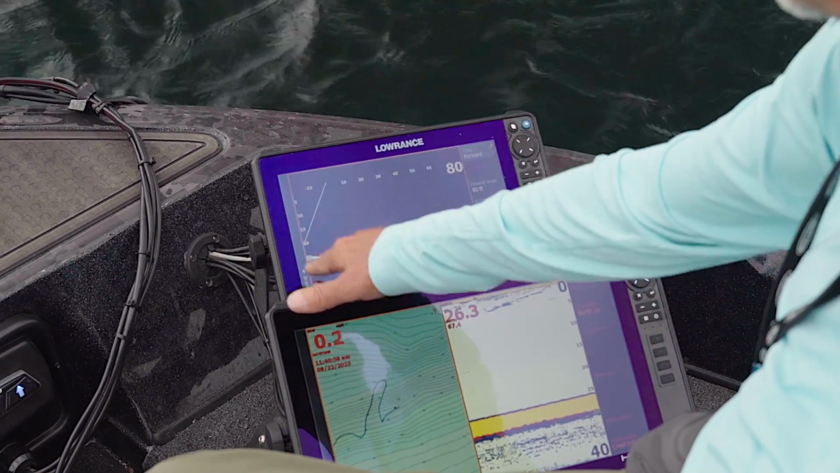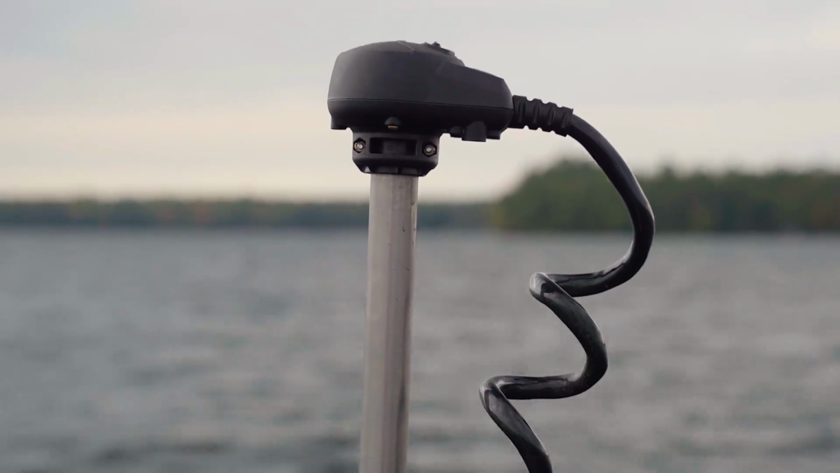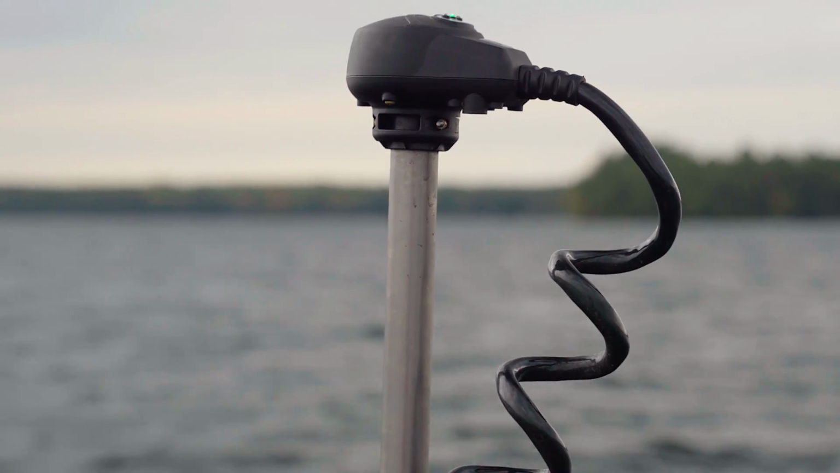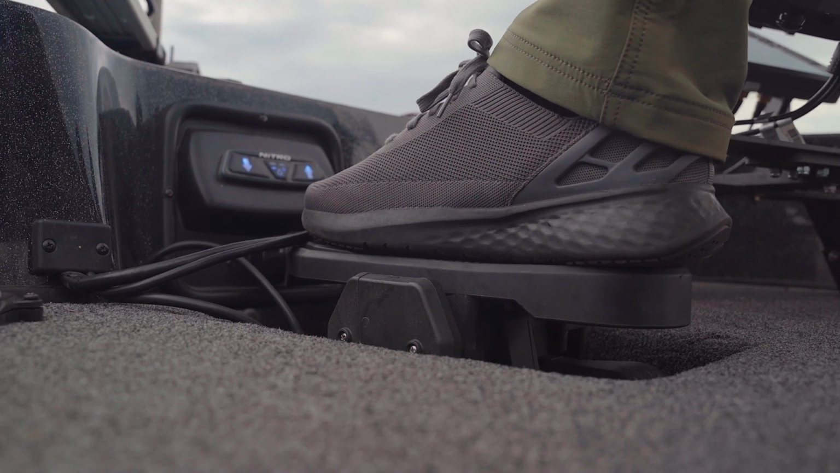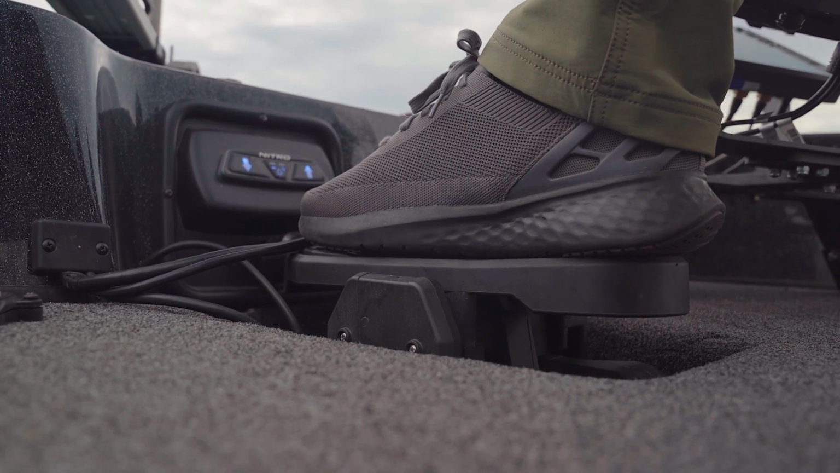And you know, I'm still a traditionalist. I like looking at that 2D sonar. You don't have to. There's a lot of guys I know that just look at active target, but it's off the same transducer, so you're not going to get any interference.